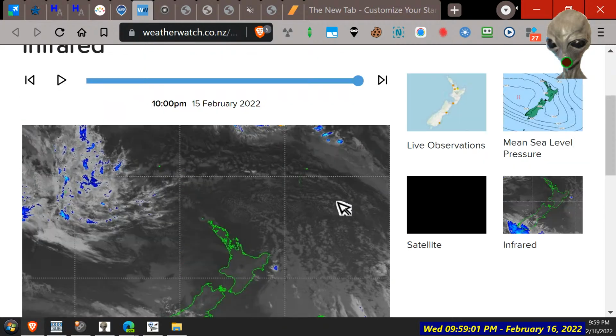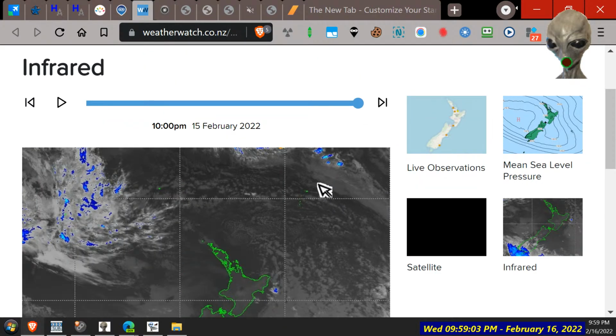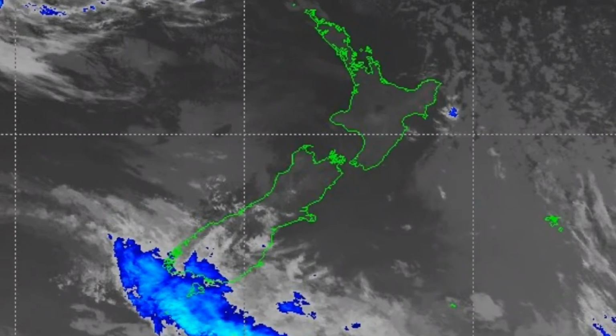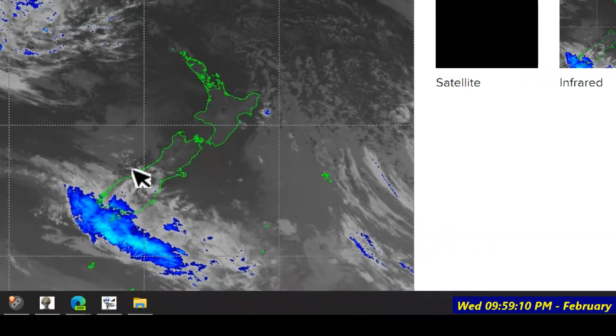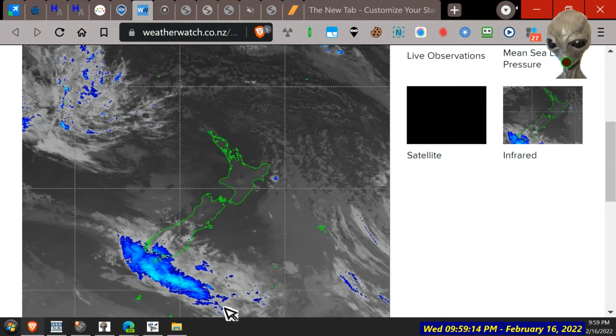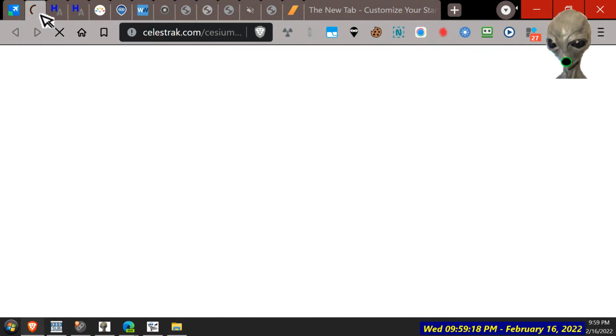And what happened there? Okay, so what's the latest? 10 PM. So we've got this other front here that might be coming up. So, never know, we might get... That looks almost like a rain cloud coming here. So you have to keep an eye on that.